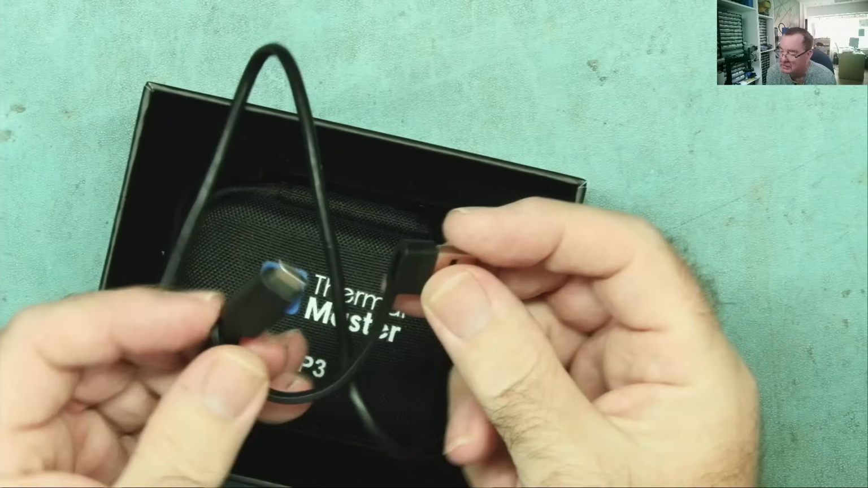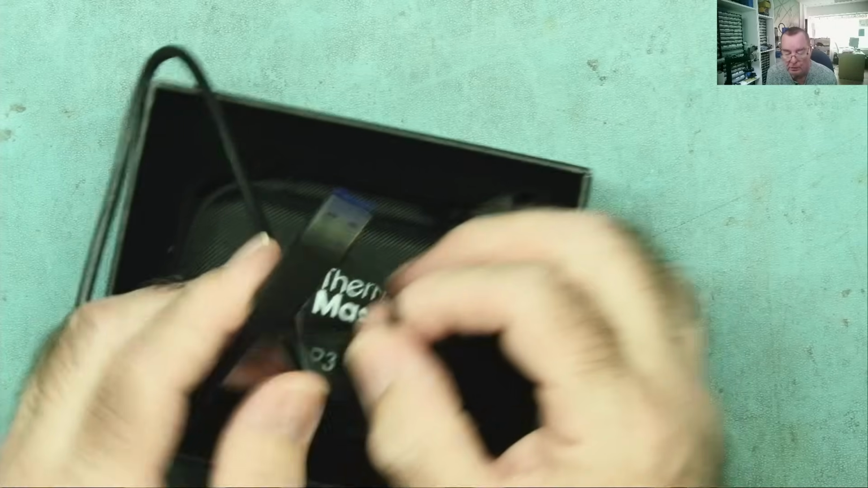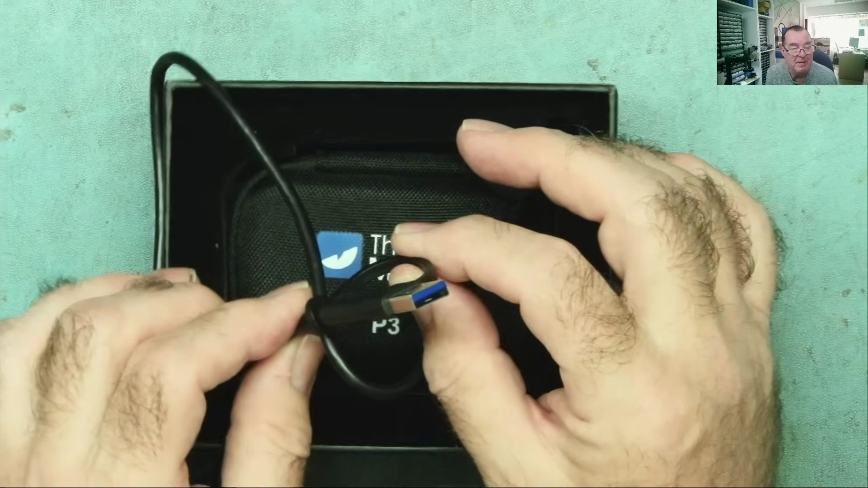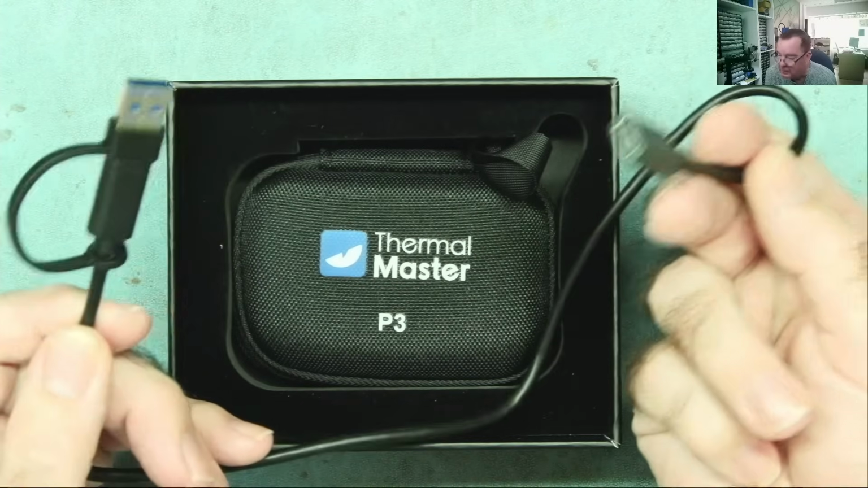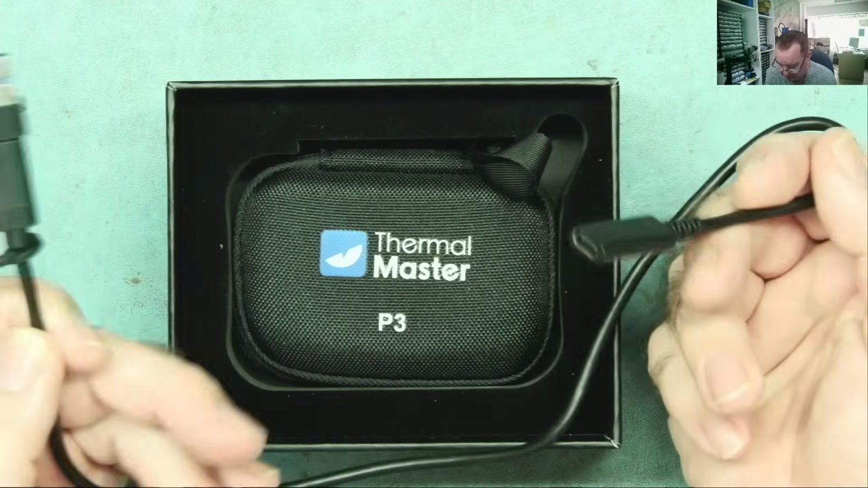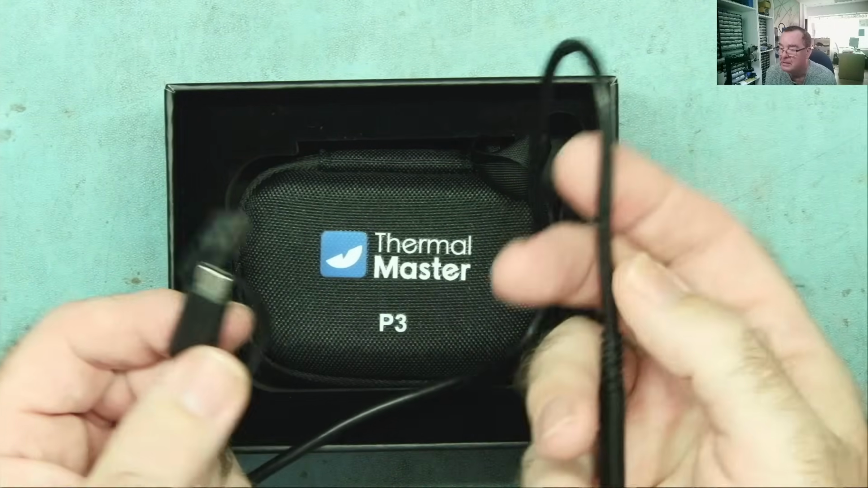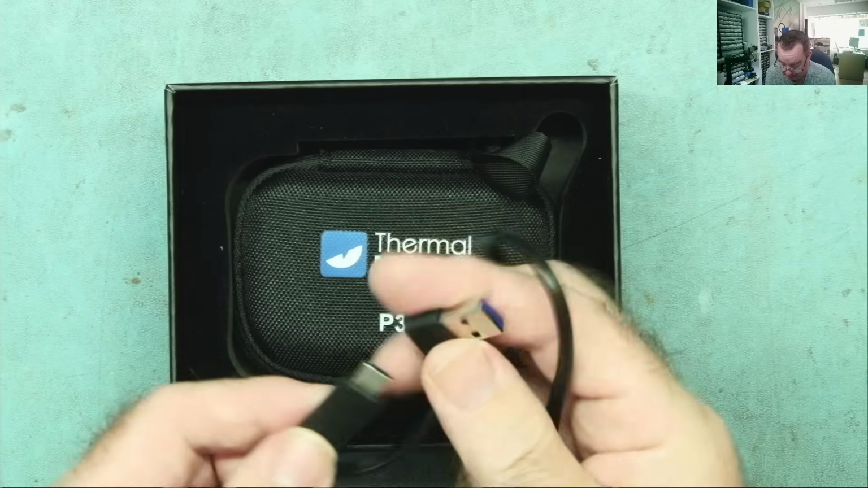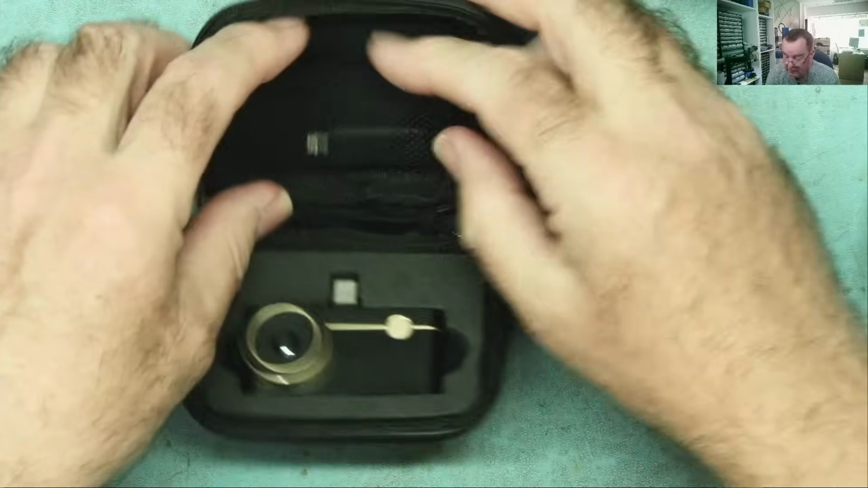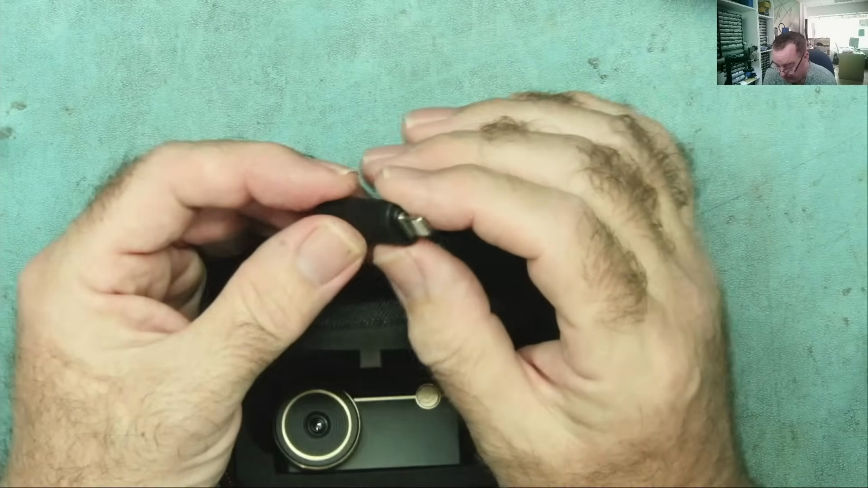I like this little strap because you can't easily lose this, and if you know me well enough, you'll know I probably would lose it. Maybe you're the same yourself, so that's handy. So you can use this as an extension to connect the camera to your phone. You can also connect the camera to an iPad or to a Windows PC, hence the different connectors on here. It also includes a little adapter for iPhones, so we have that.